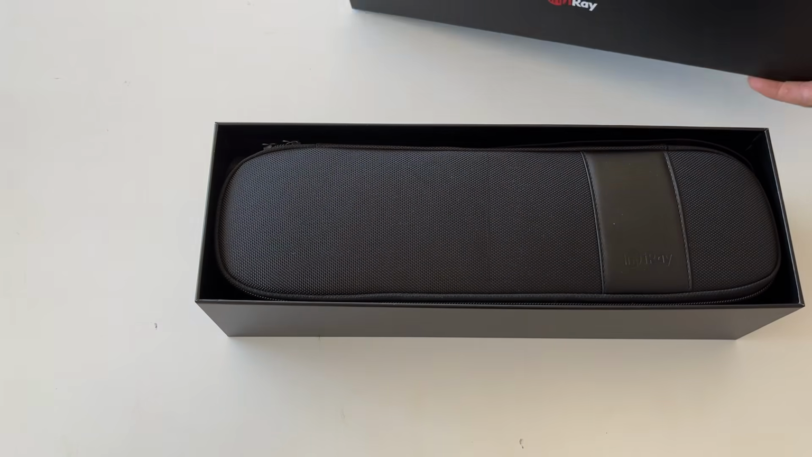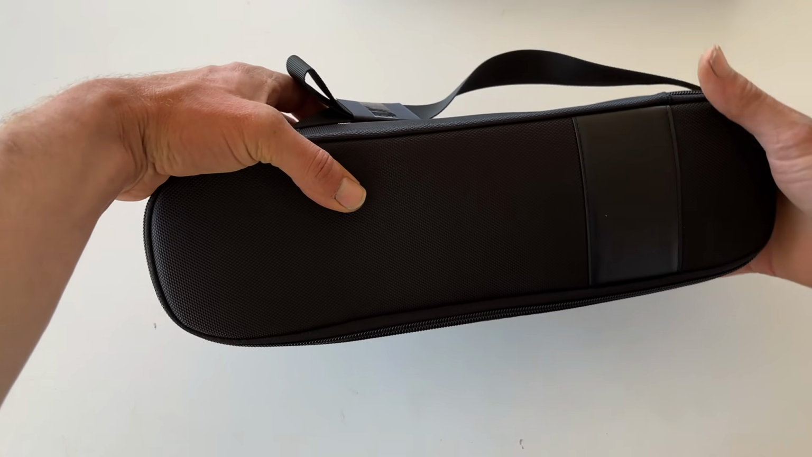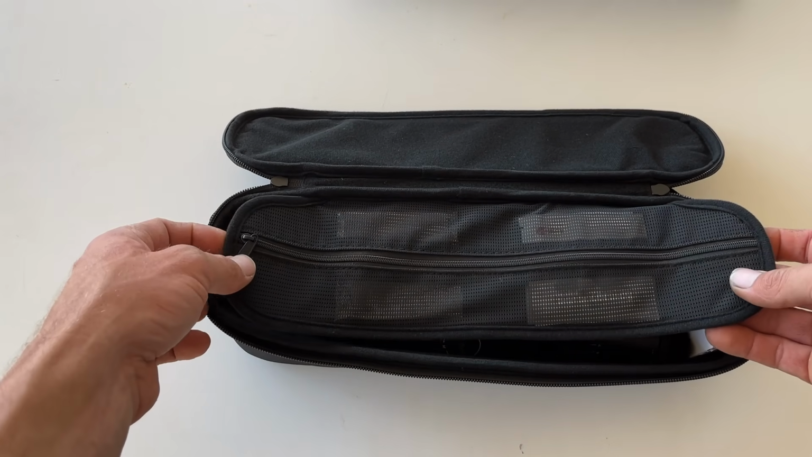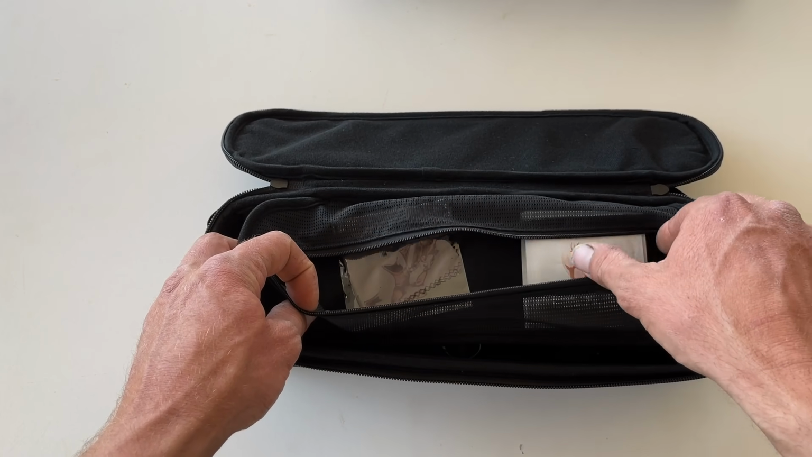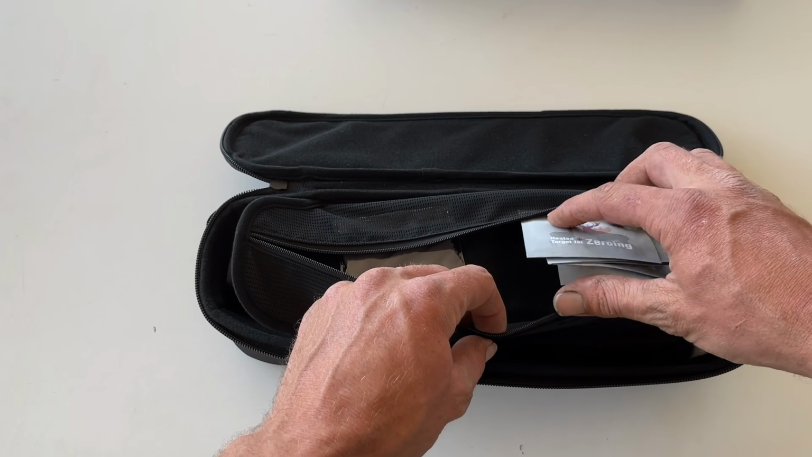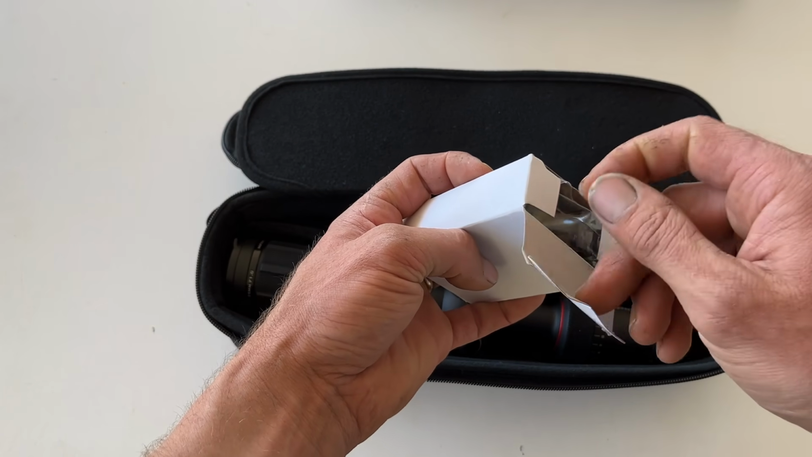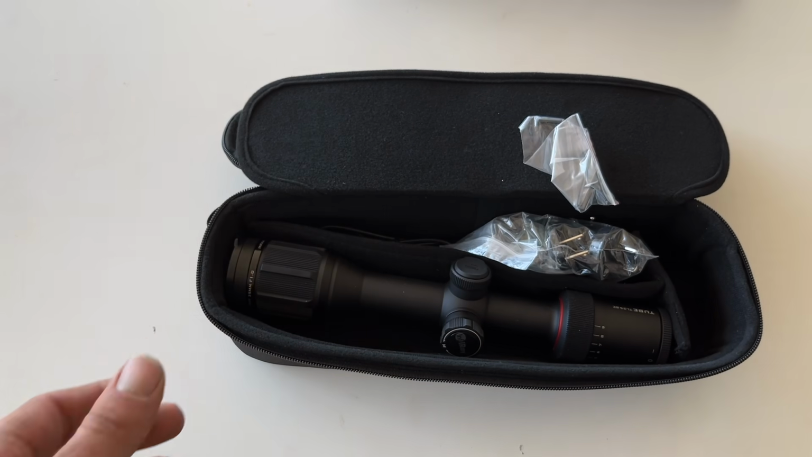The lid fits pretty good. We get a nice fabric bag like always. I've got a bit different here. I've got a little pocket in the top, cleaning cloth, and a couple more sight-in targets. They come in a bit handy. So for starters, we've got a couple of scope rings.